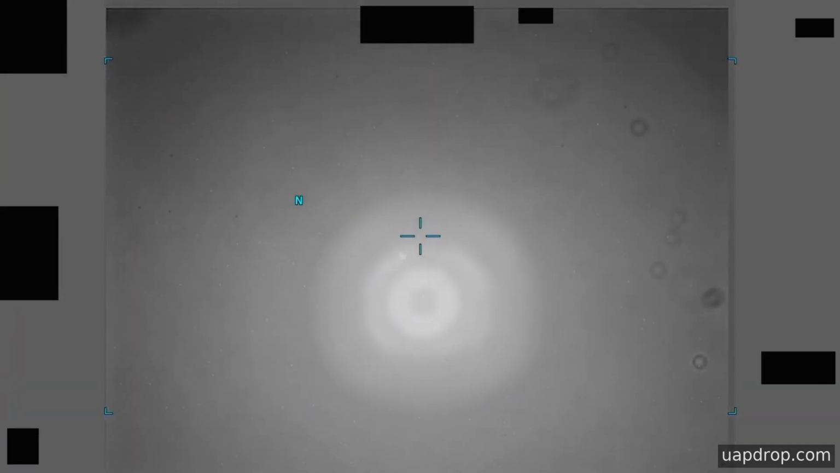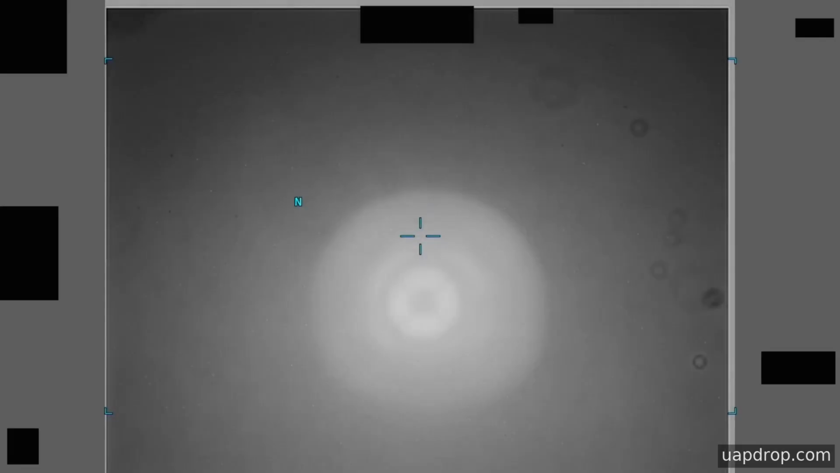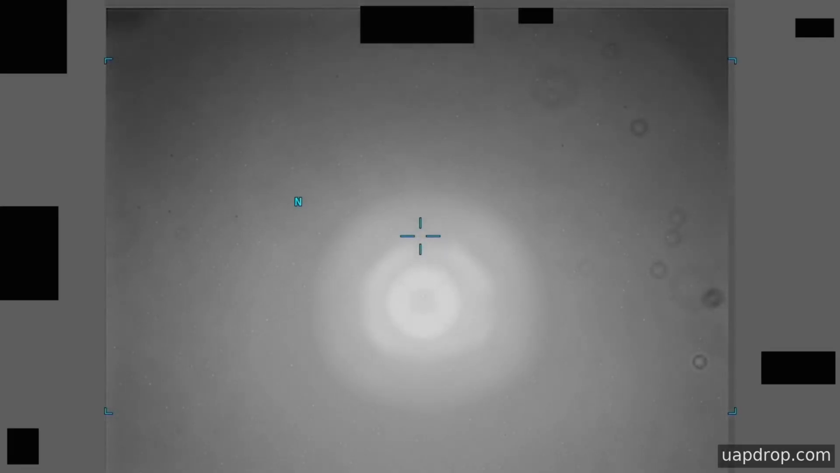Early in the clip, the object appears as a compact thermal contrast against a cooler backdrop, remaining identifiable for long enough that analysts could examine its motion relative to fixed features in the scene, while later sequences show the object holding relative position even as the sensor slew and the platform adjusted its attitude.